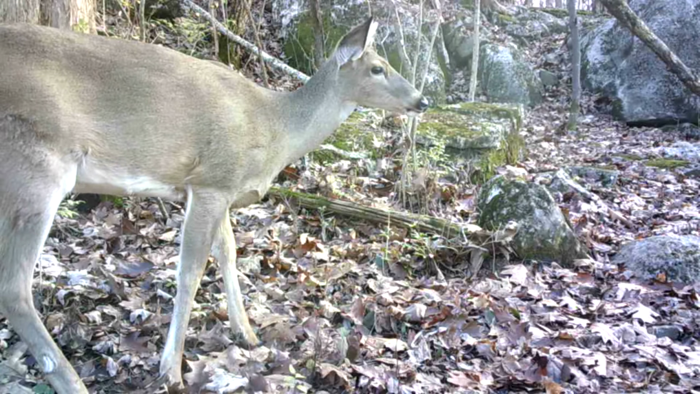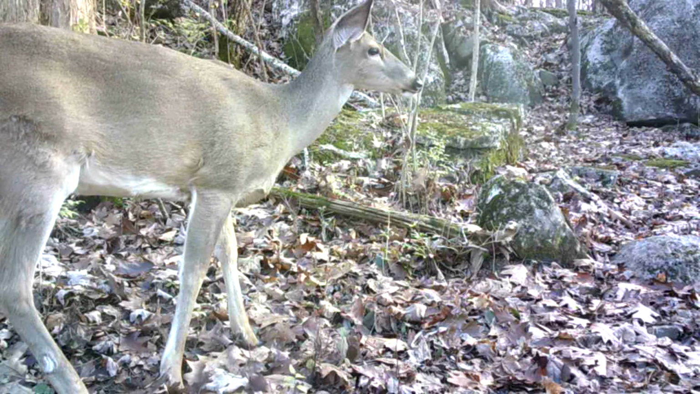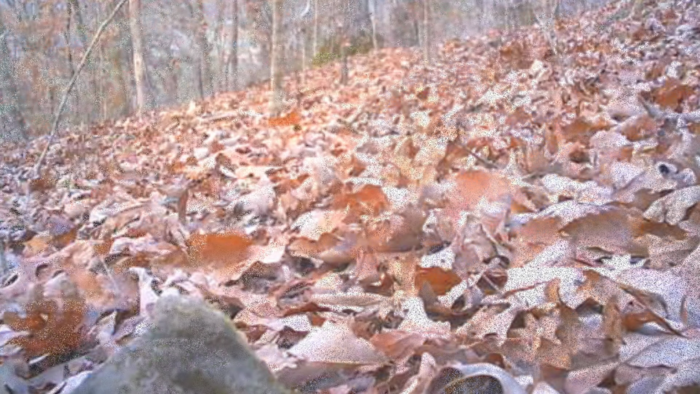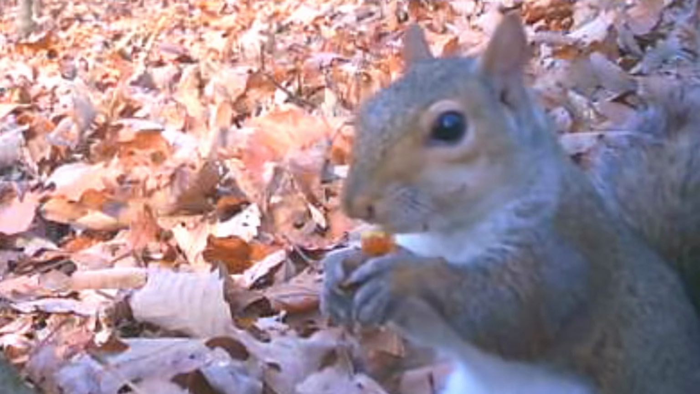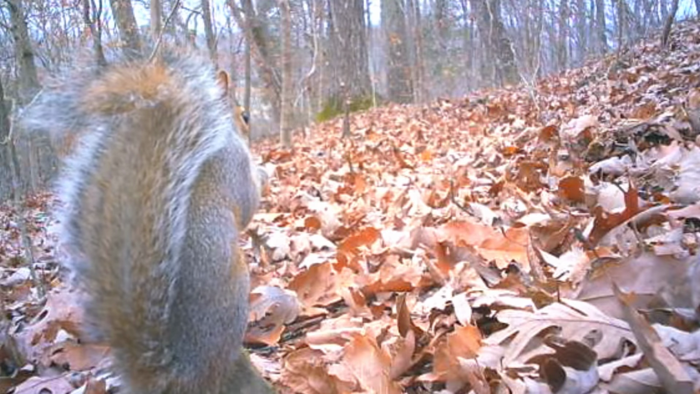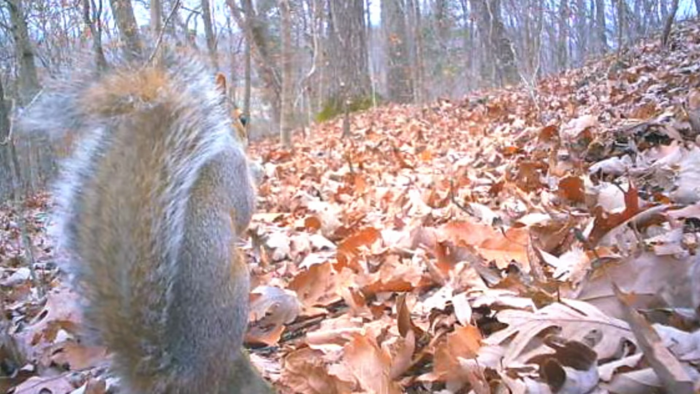The deer just browse all day long, watching out for danger. But it's time for the little squirrels. Comical little squirrels. Always working, always eating, and always finding these nuts. They're so comical. Well, guys, that's just what stepped in front of the cameras.